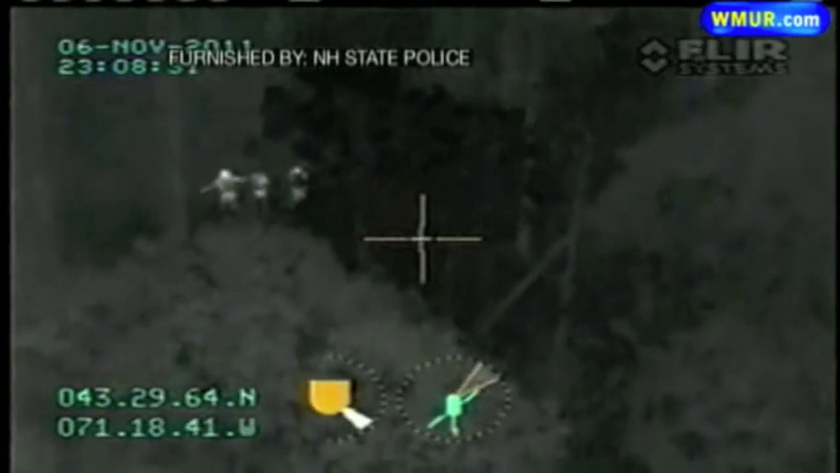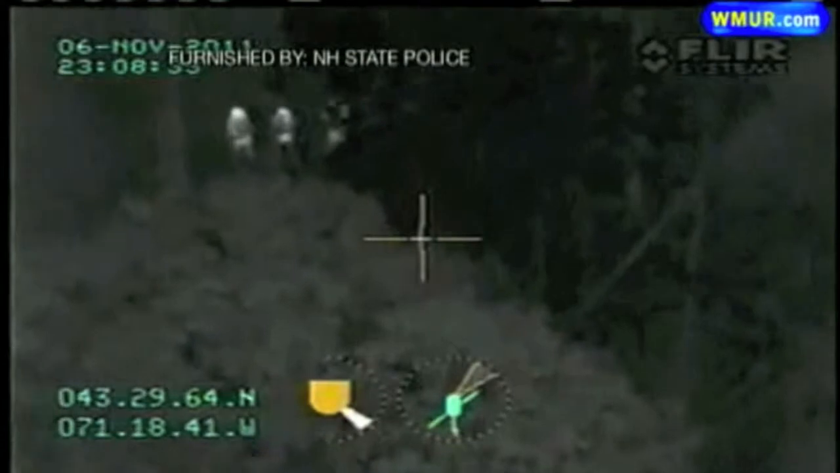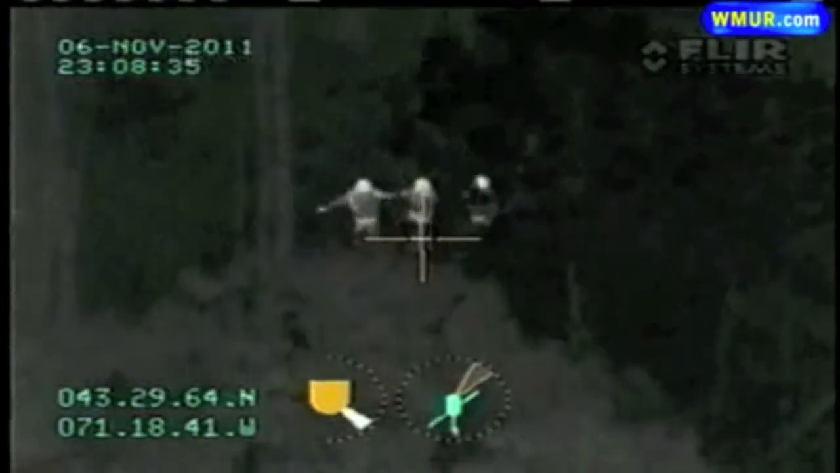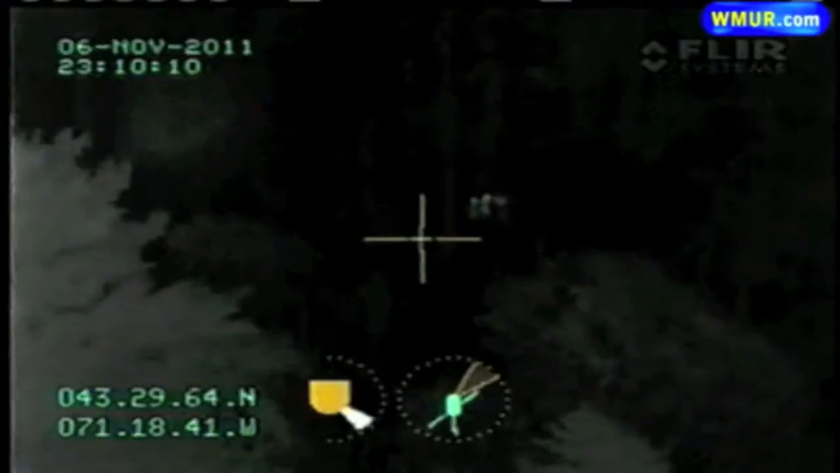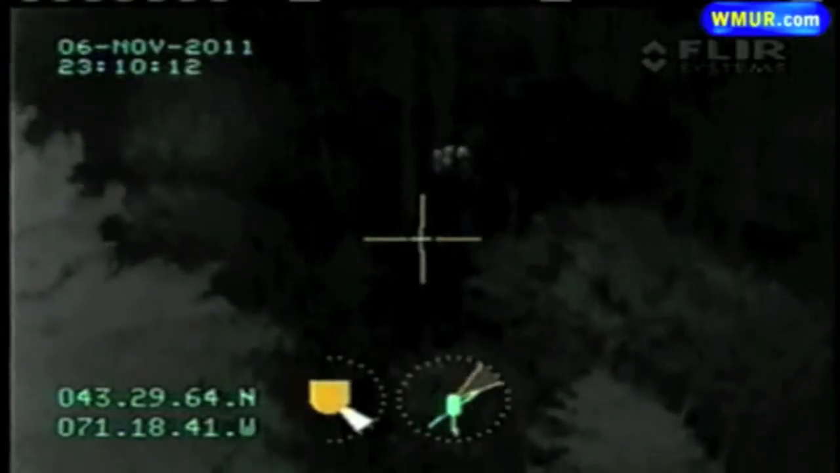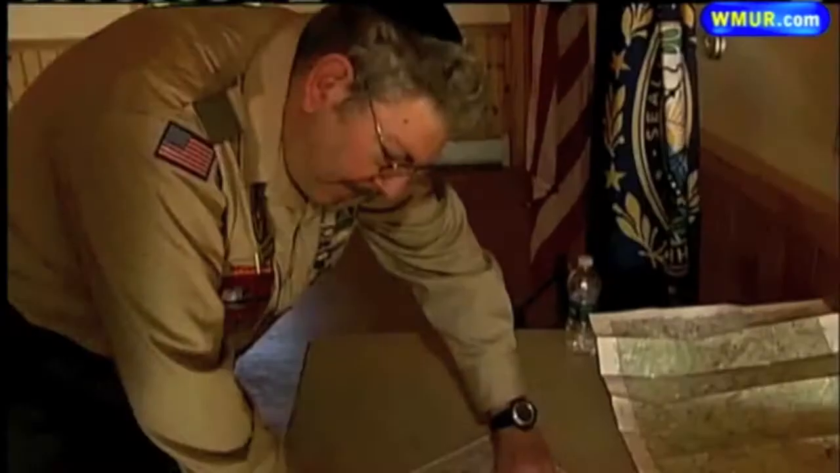This state police infrared video shows the three lost hikers waving to the helicopter. The hikers were located around 10:15 Sunday night, about 2 miles from the base camp and some 200 yards off the main trail. We actually were able to locate a light from the hikers with the night vision goggles, and we're actually able to confirm that it was the lost group with our FLIR systems.